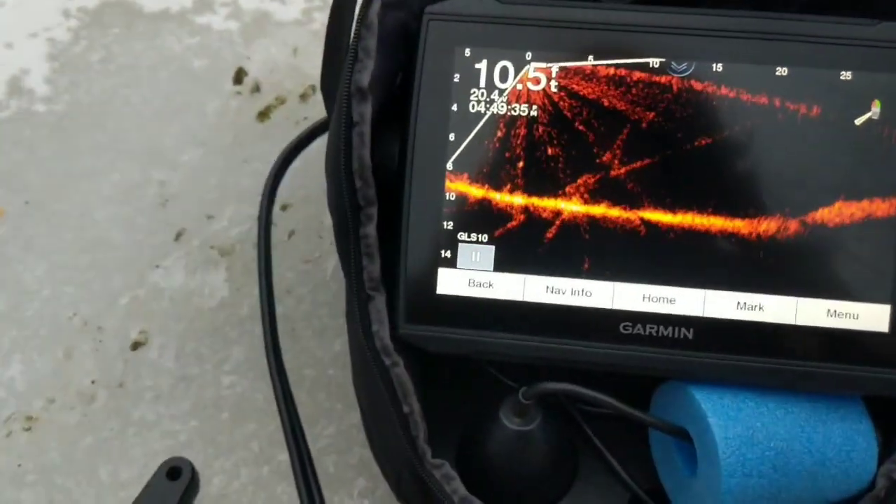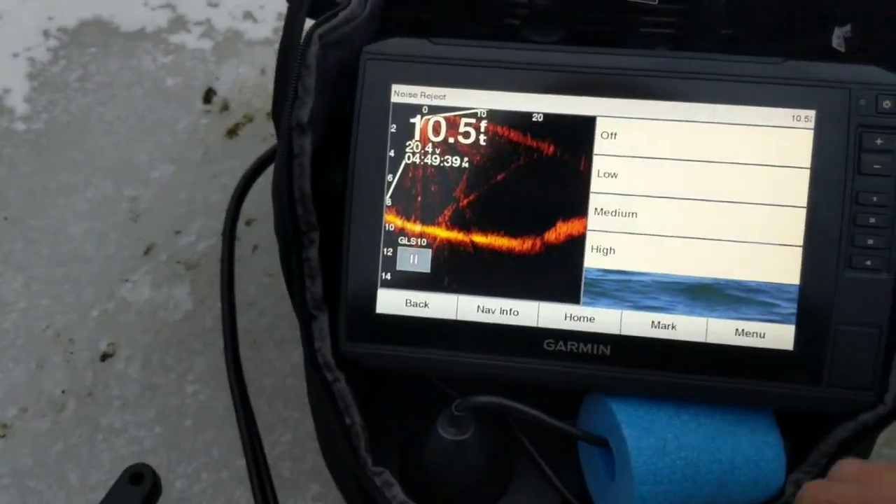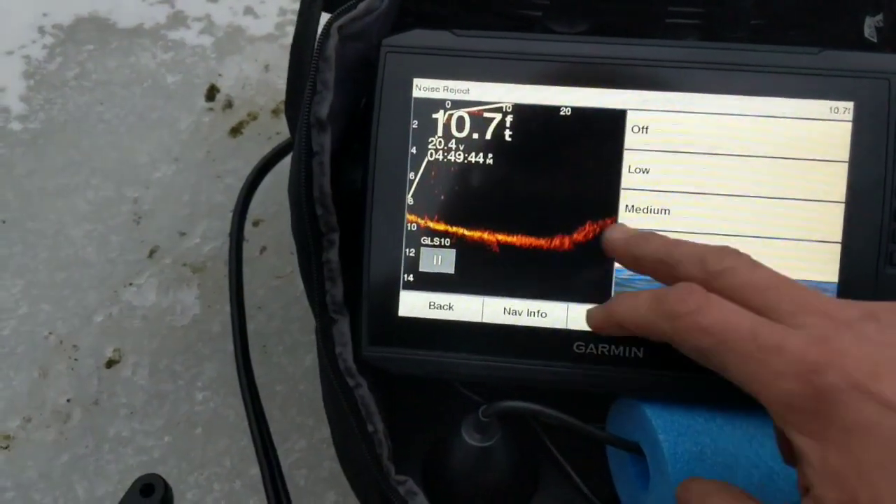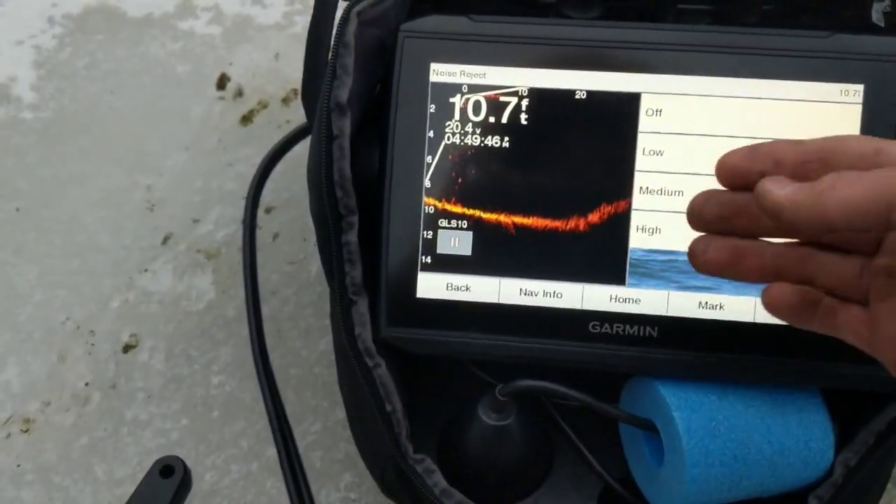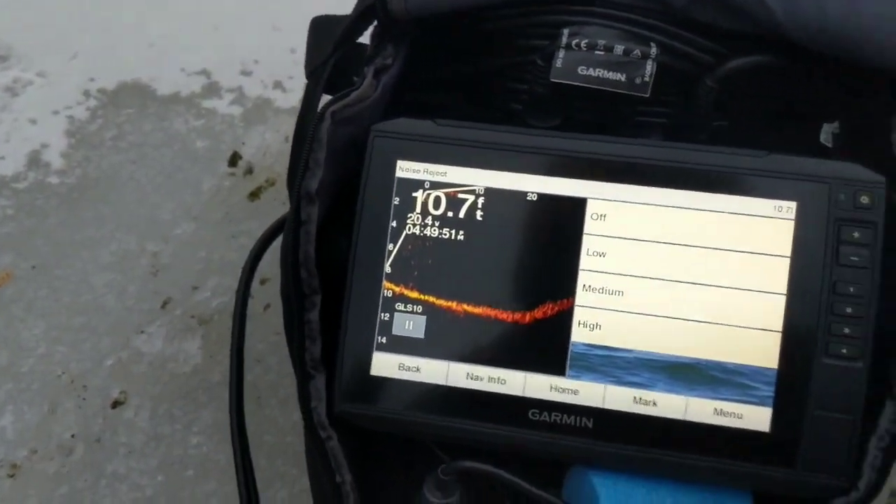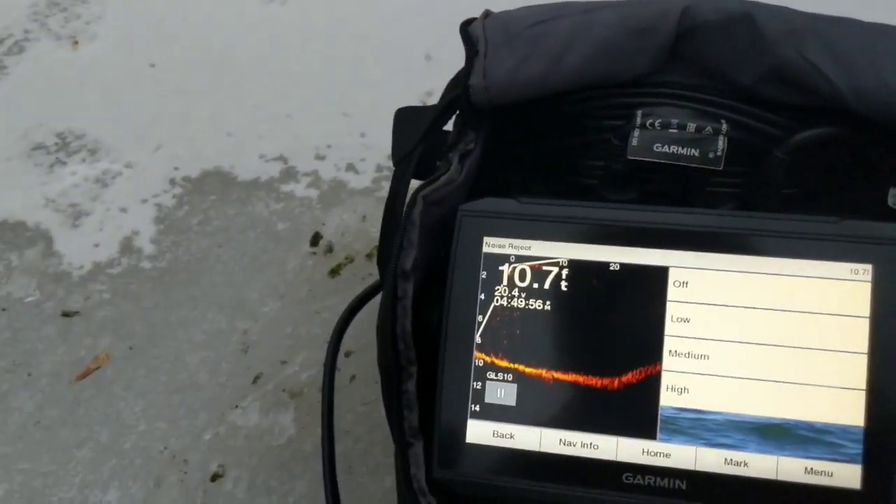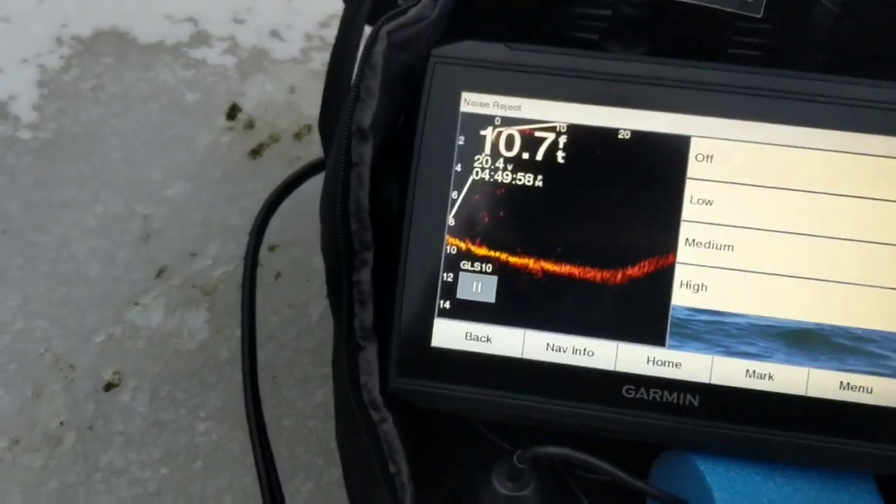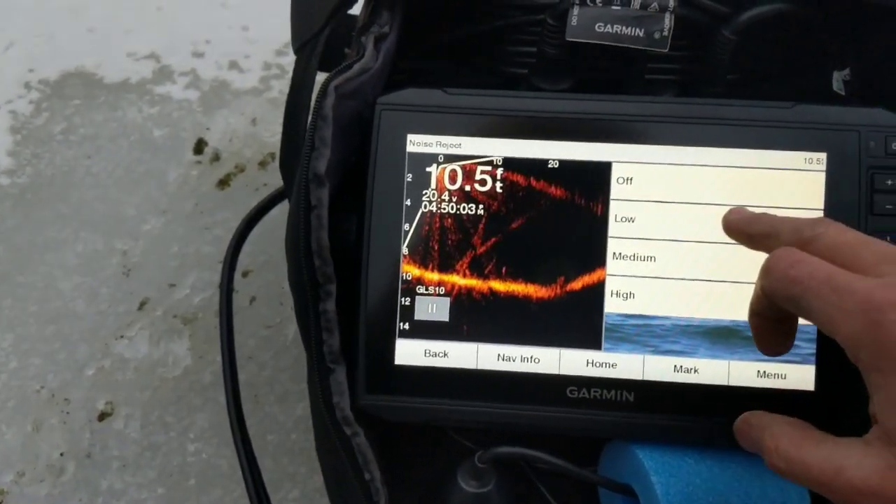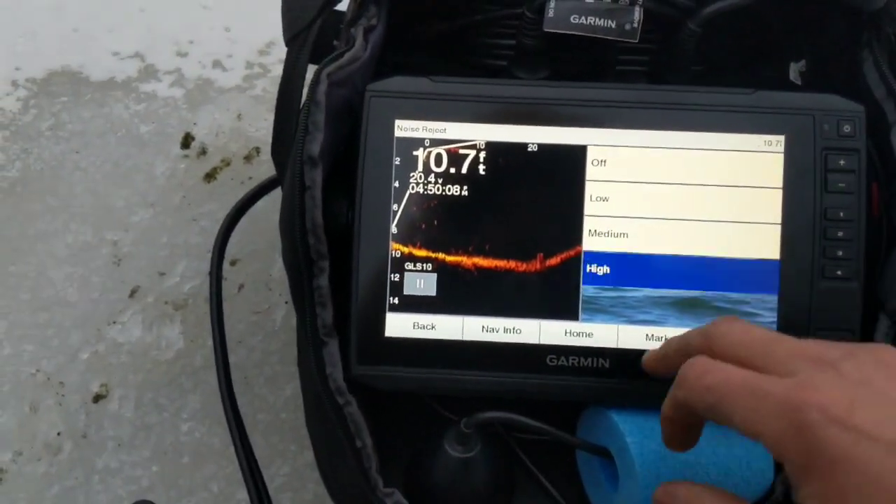Okay, next thing, go to menu, sonar setup, noise rejection. You're going to see it over here start to clear up when I do it. The higher you go, the more it's filtering out a lot of the smaller returns. You're still going to be able to see your jig. Now mind you, my water's disgusting. You're not going to have to go this crazy with settings for most of your applications. So you can start to clear up all of this stuff by just starting here. For me, I'm going to go high because this water's nasty, like I said.